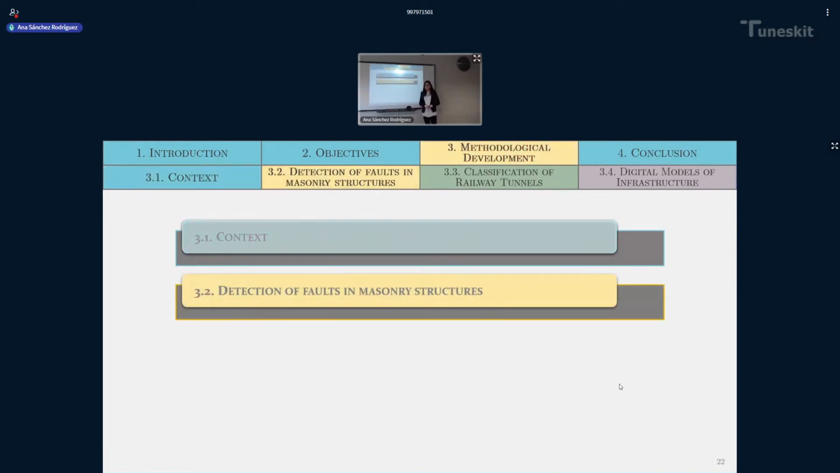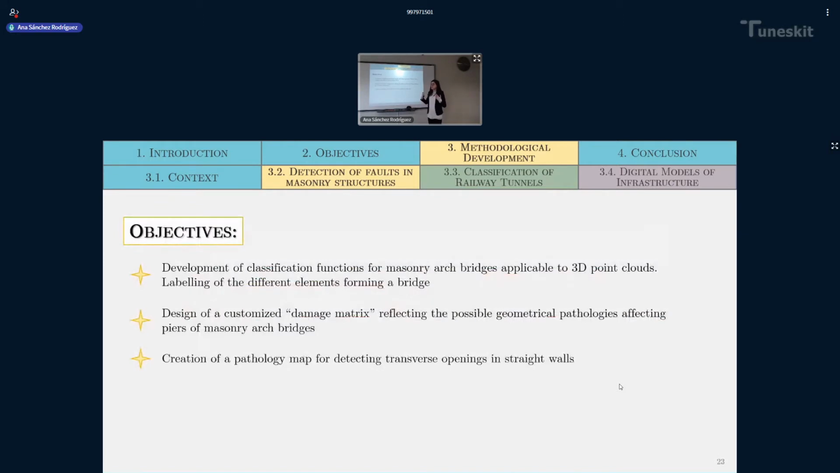And we can continue to the 2nd chapter, which is the first one that contains information about the publications done in this thesis. This chapter is about the detection of faults in masonry structures. The objectives of this chapter, as you can see in the slide, are to obtain algorithms that allow us to classify point clouds into the elements of masonry arch bridges, and also to inspect these bridges, the piers of these bridges, and the masonry walls.